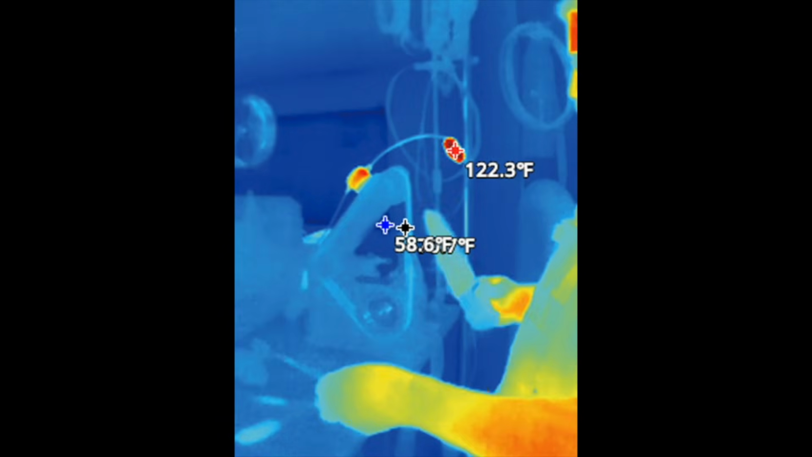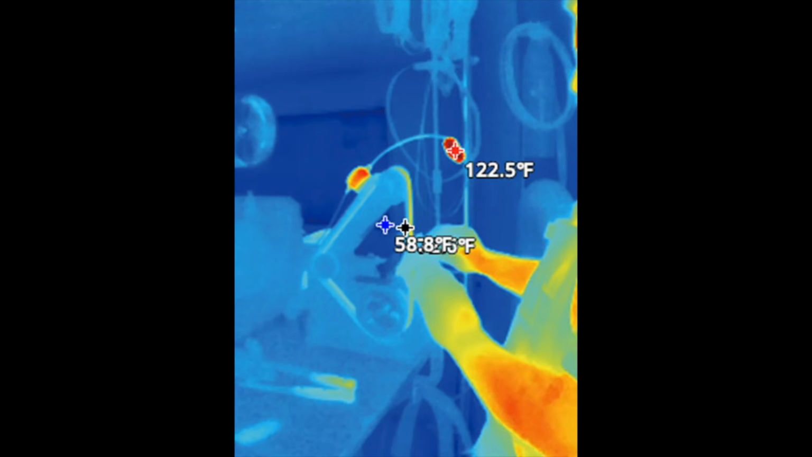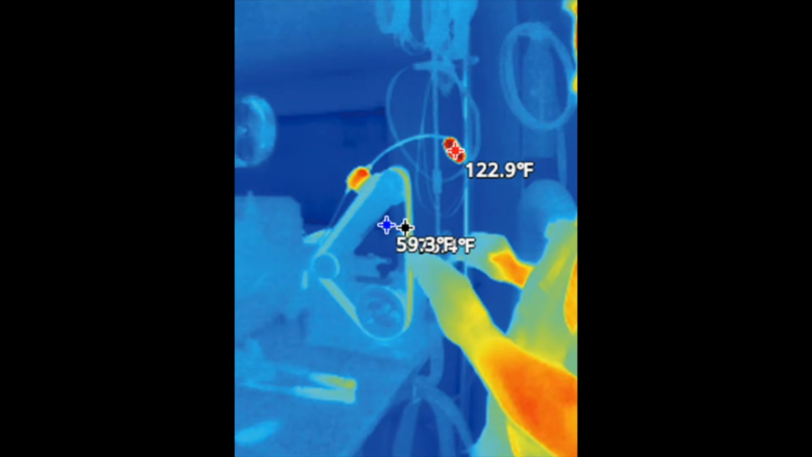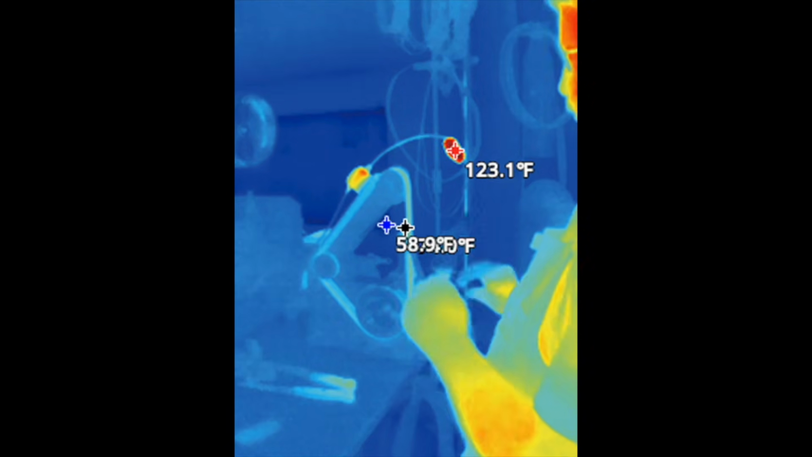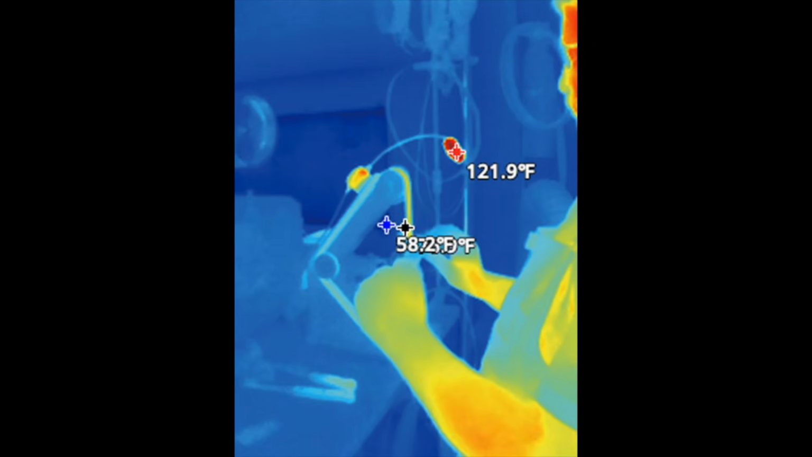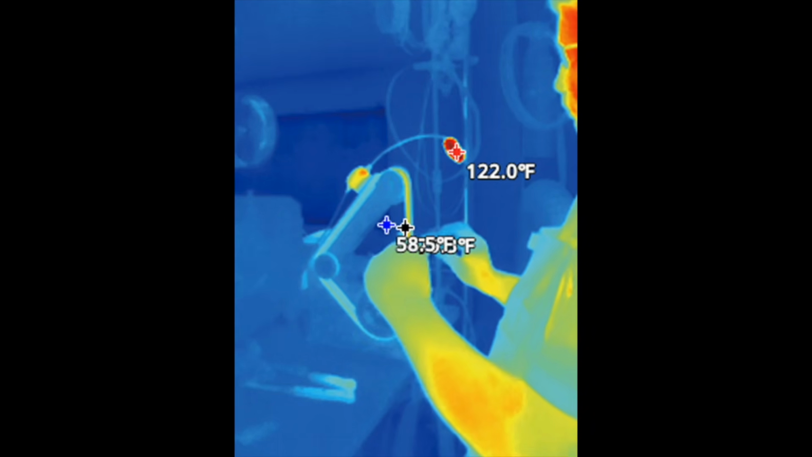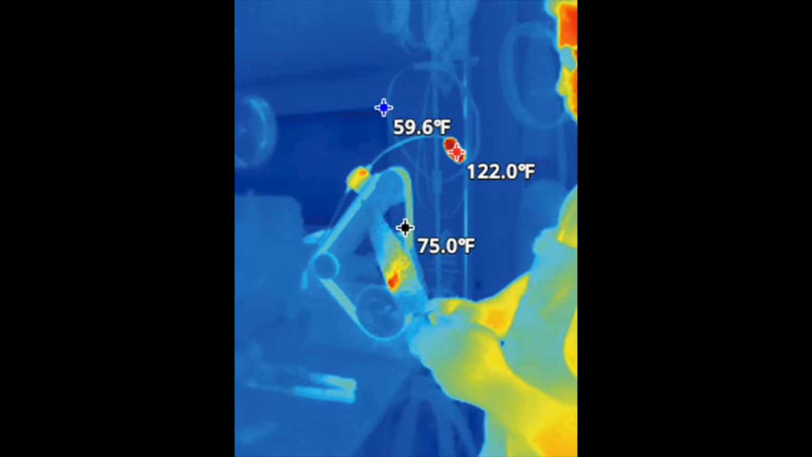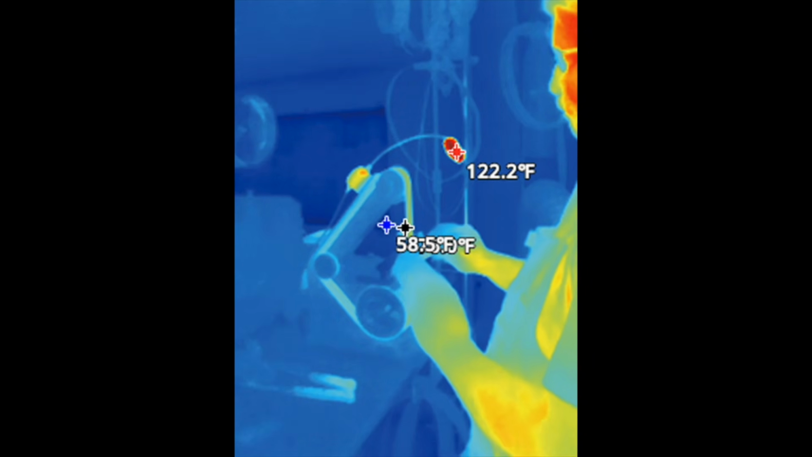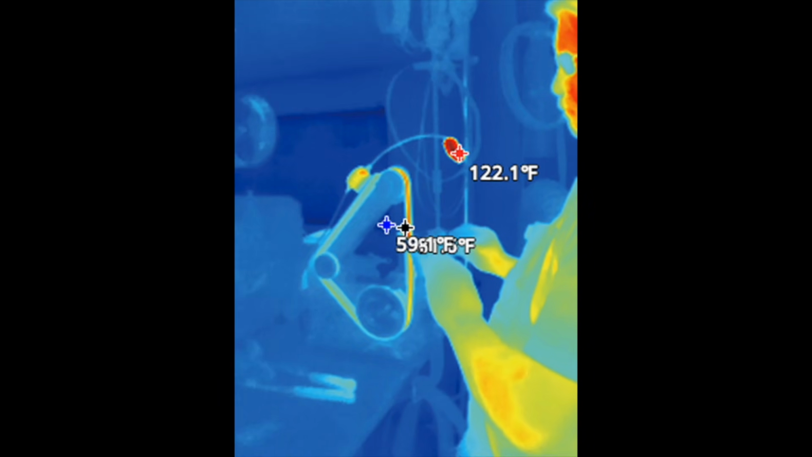Next, I decided to go over to the 1x30 and jump on there and see what we were getting. So it's really interesting. This particular setting gives you the high temperature, low temperature, and then what it's pointed at. You can see it's a little cluttered there when you have two of the objects really close to each other, but you can easily see that our highest temperature is actually the LED light on top of the sharpener.